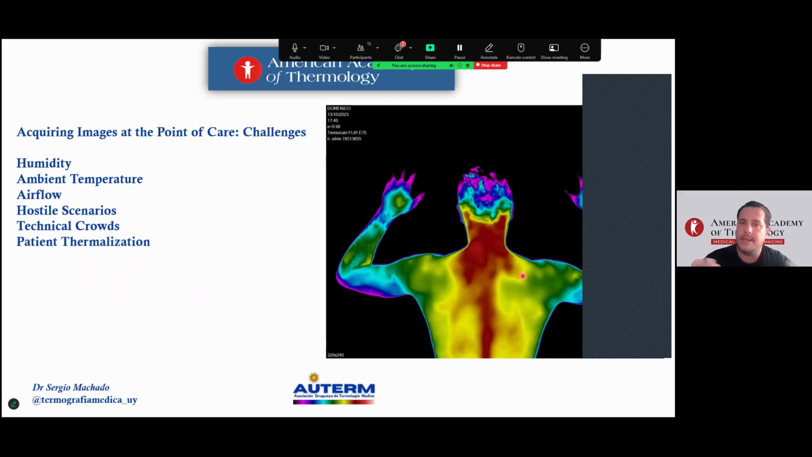It is different from laboratory thermography, because in control rooms the humidity, temperature, airflow, and thermalization are all controlled. What's the problem?